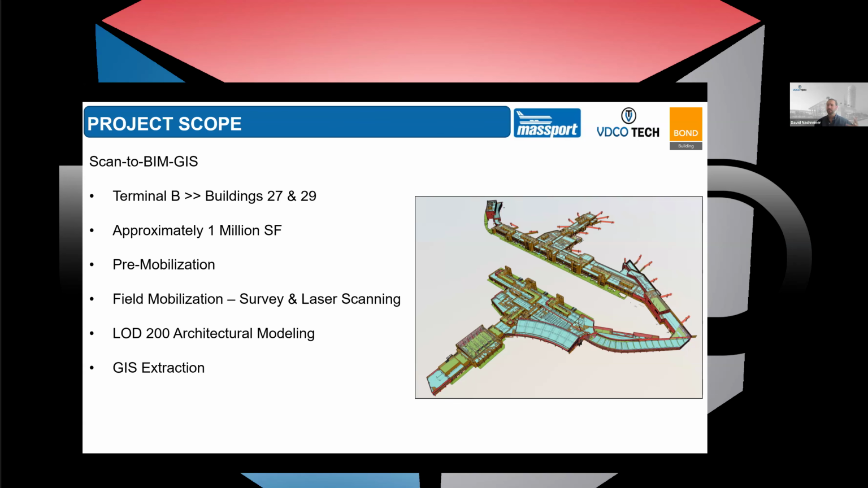Then the goal was to take those laser scans, that data, and create an LOD 200 architectural model as the baseline for capturing the existing conditions in a model format using Revit. Now, I will say this, the baseline was an LOD 200 model, and we are actively about to finish these models in the coming weeks. But just by default, in the nature of our modeling teams, VDCO, Bond, NV5, we have a lot of content in there that is a good starting point for Massport to use that's well above that LOD 200 level.